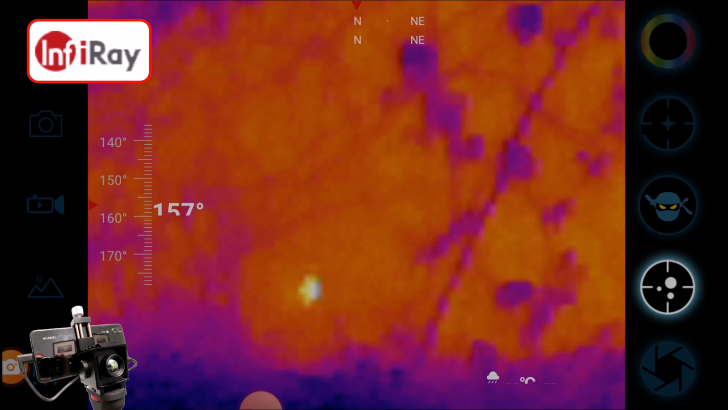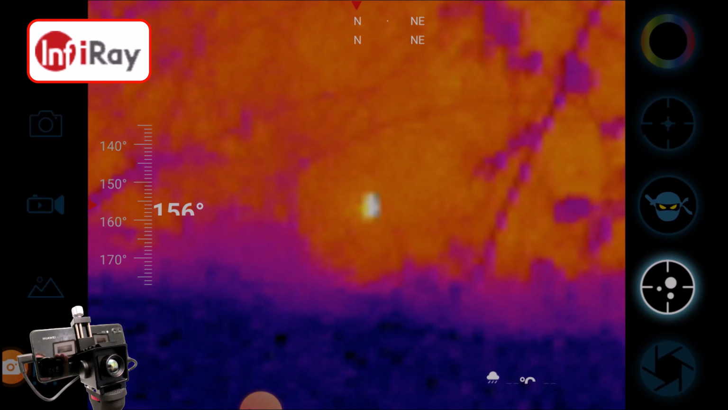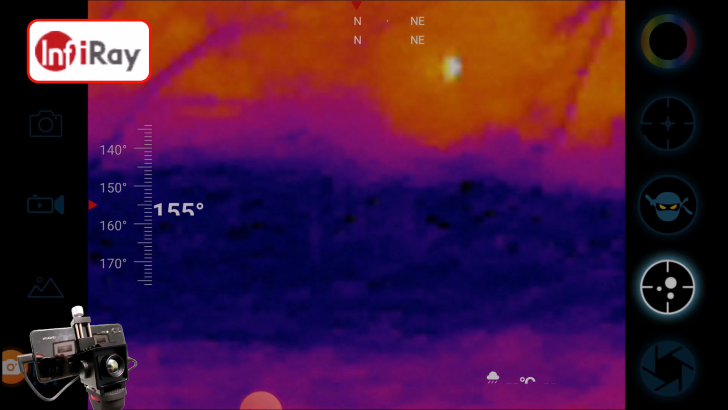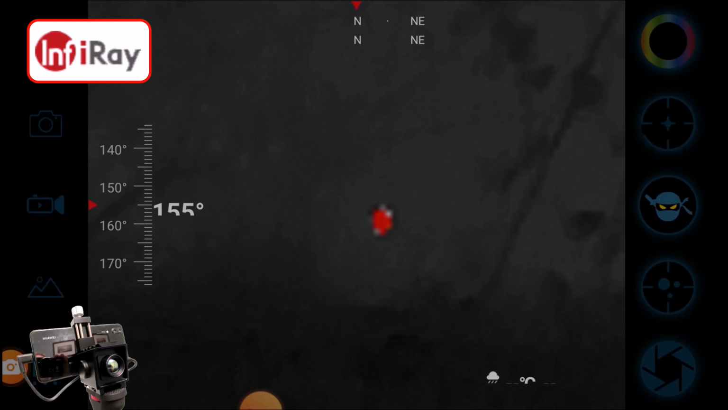Just zooming in with the phone there, and I think that's why these are so cheap, because all you're doing, you're paying for the camera which plugs into your phone. The software then uses the phone as the camera source, so that's where you save the money for like £299.